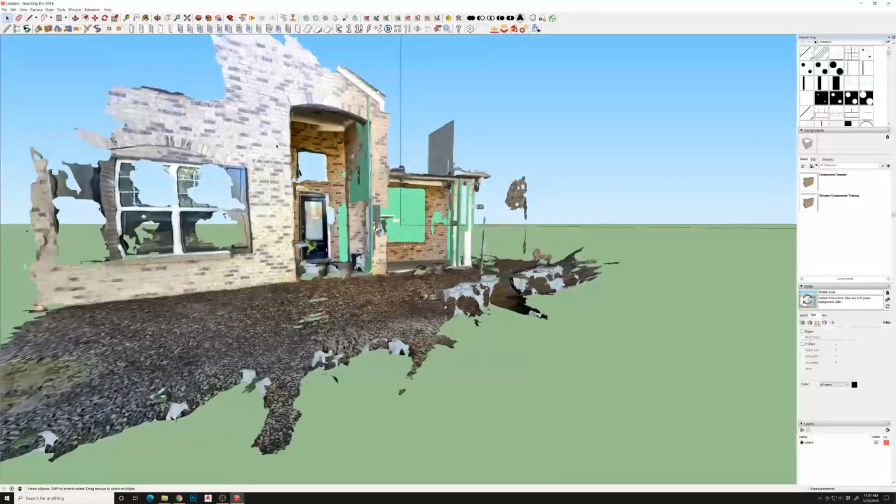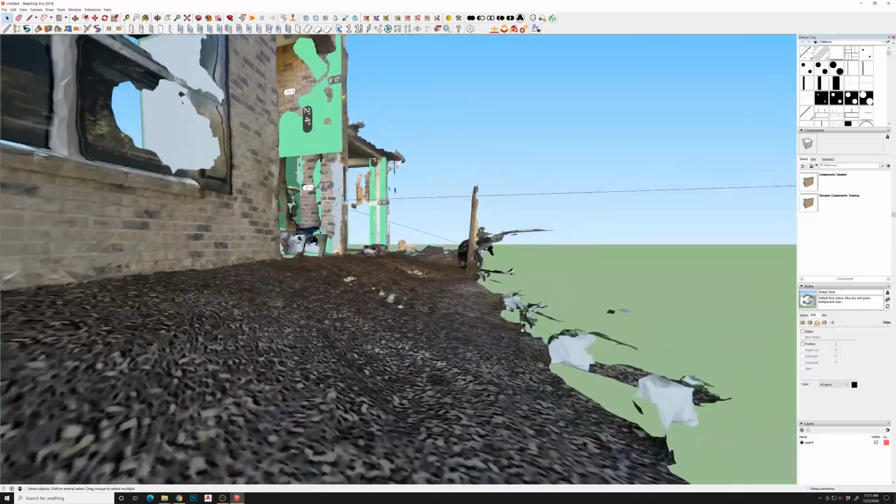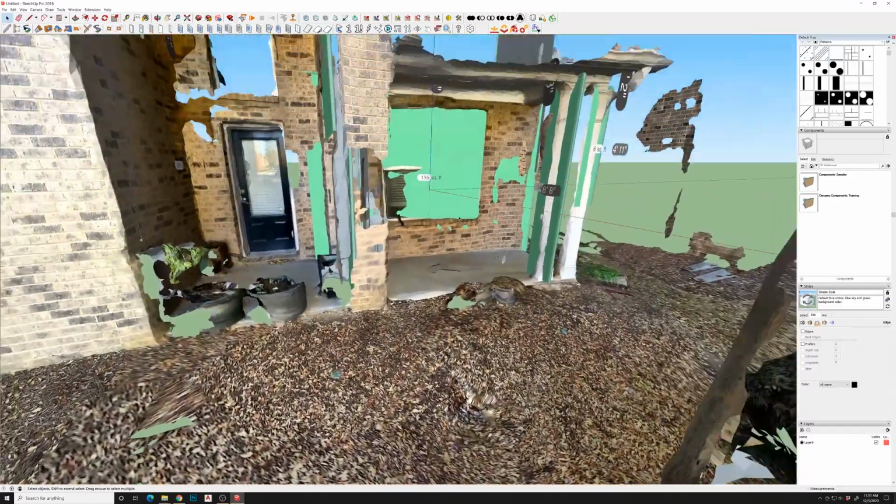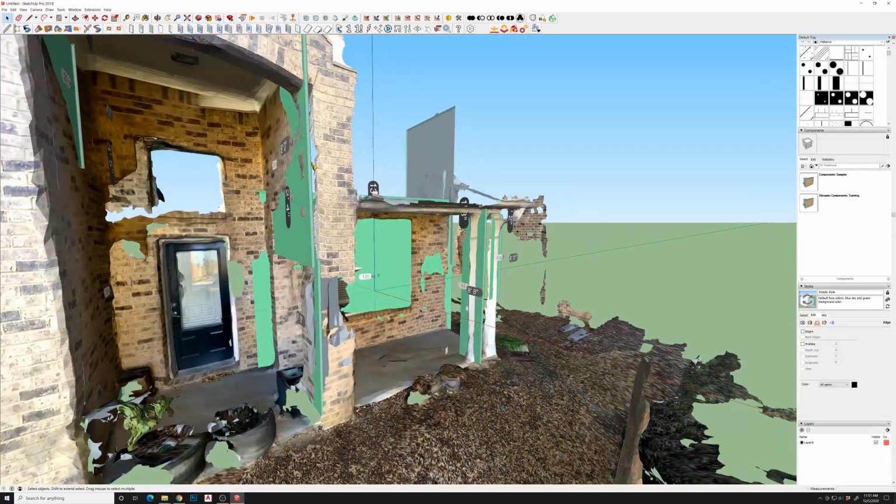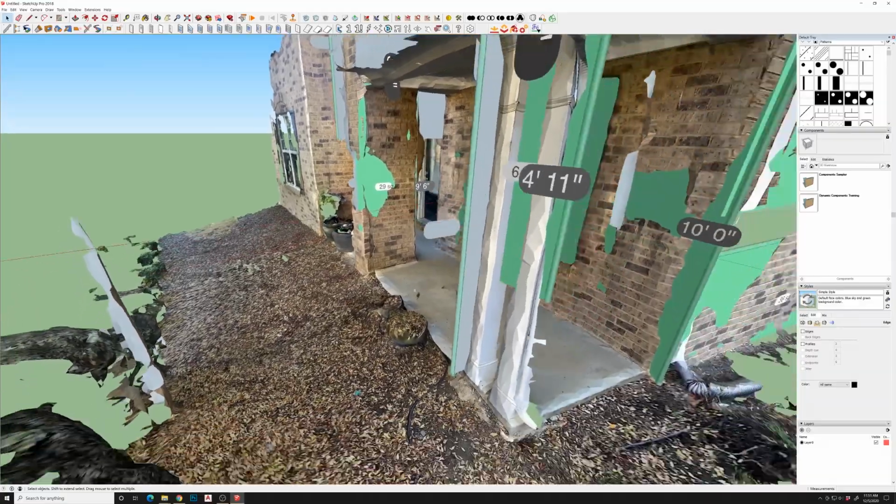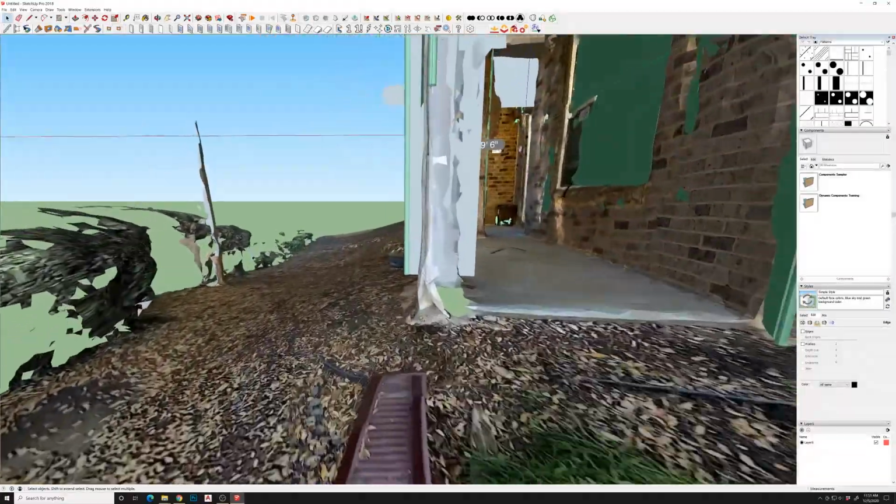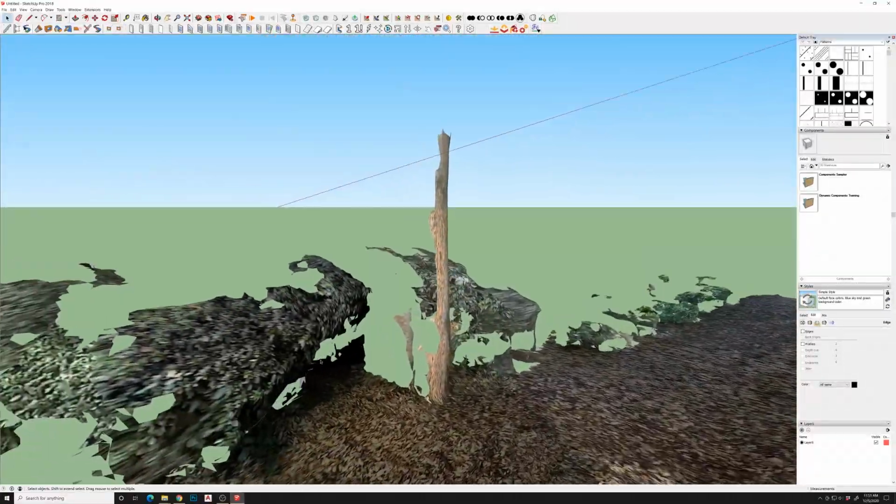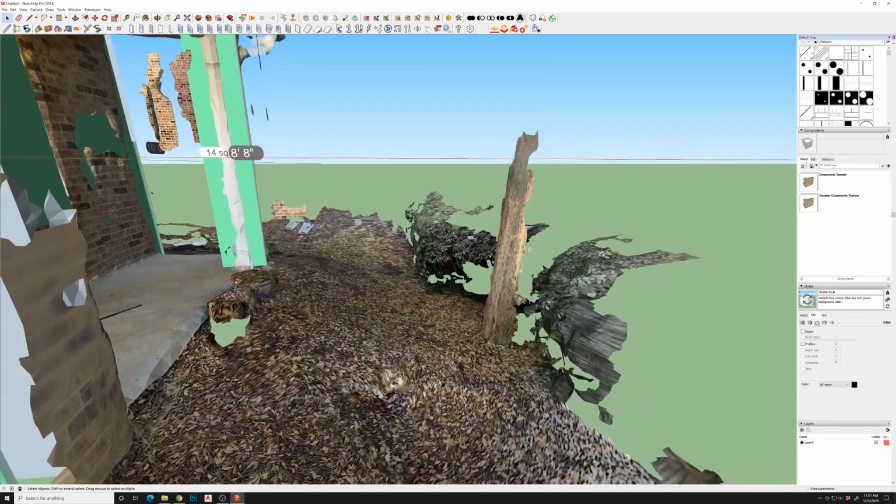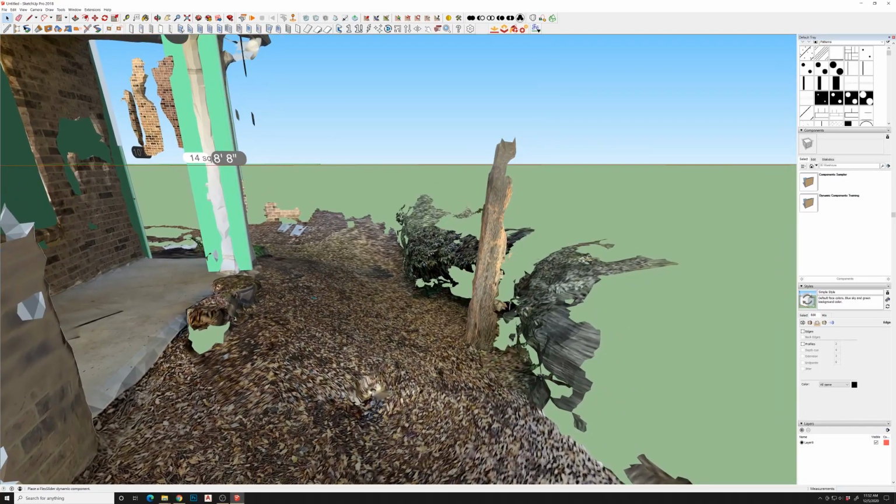All right, so now we've got our exterior scan, and there is a slope like this, and there is a huge divot from the gutter that spits out water and erodes this area, which has always bothered me. You can see my tree here, and I could actually measure the distance from the sidewalk to the tree.